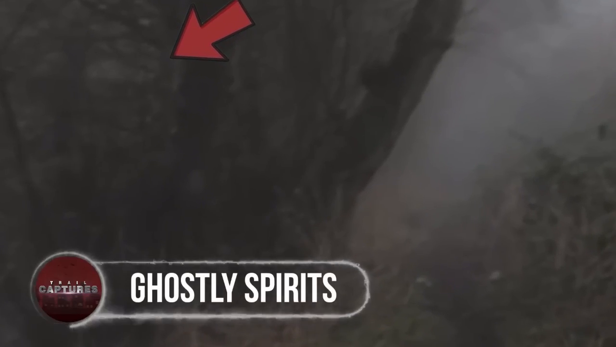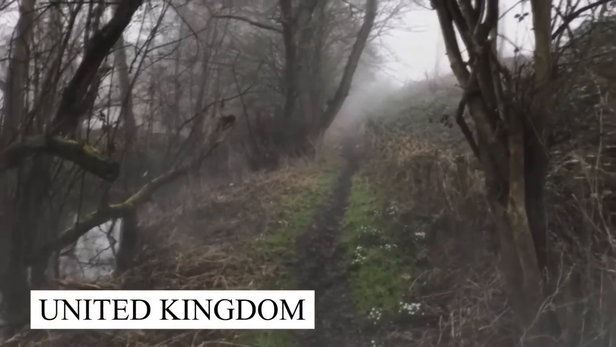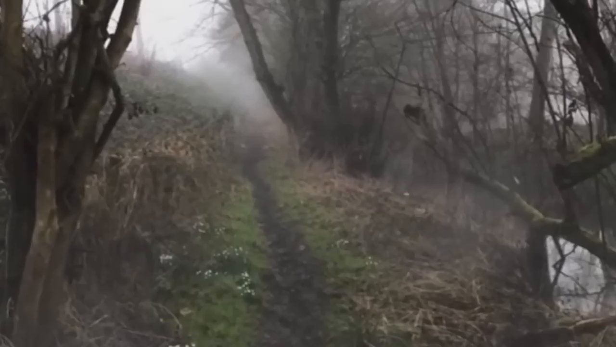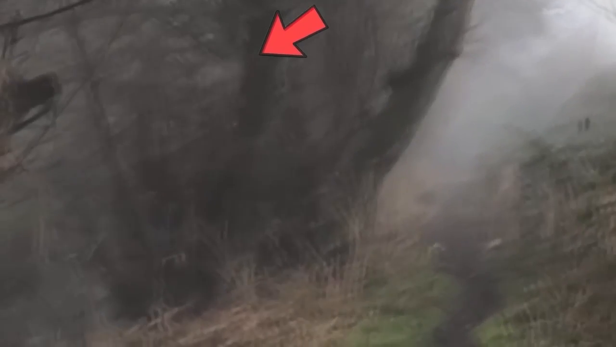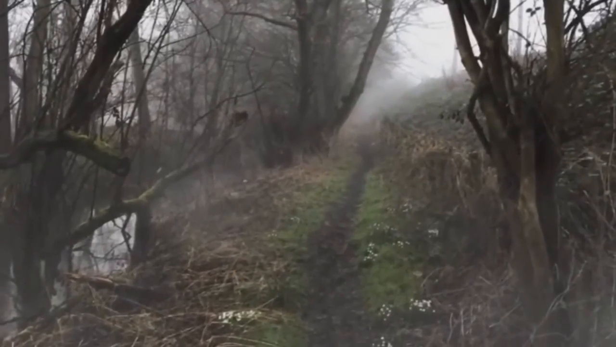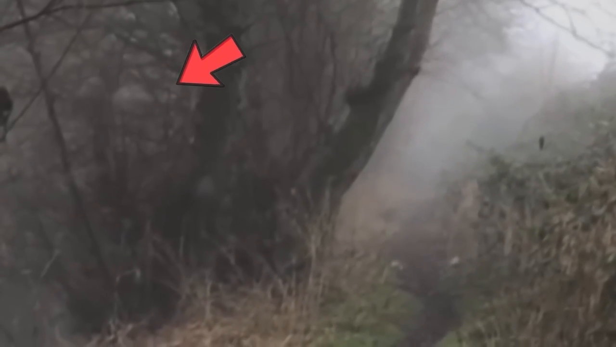Ghostly spirits. Walking in the Stansted Forest near a small town in the UK, this man captured something creepy. Along with the fog, there were some ghostly spirits floating in the air. Some of them looked like an old woman, others were of a child, and the rest were distorted, as nothing could be made out of them. According to the locals who live near the forest, these are the spirits of an old couple that accidentally came in front of the railway track nearby and were sadly killed. And ever since then, they have been haunting the people visiting the forest.